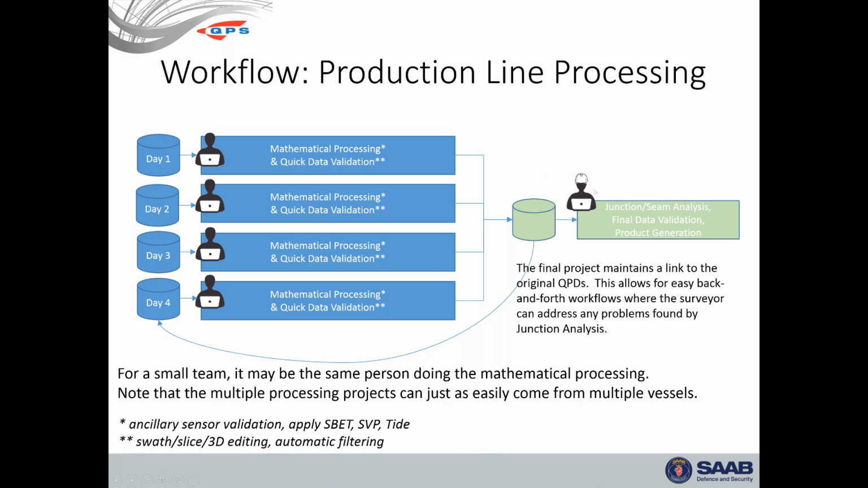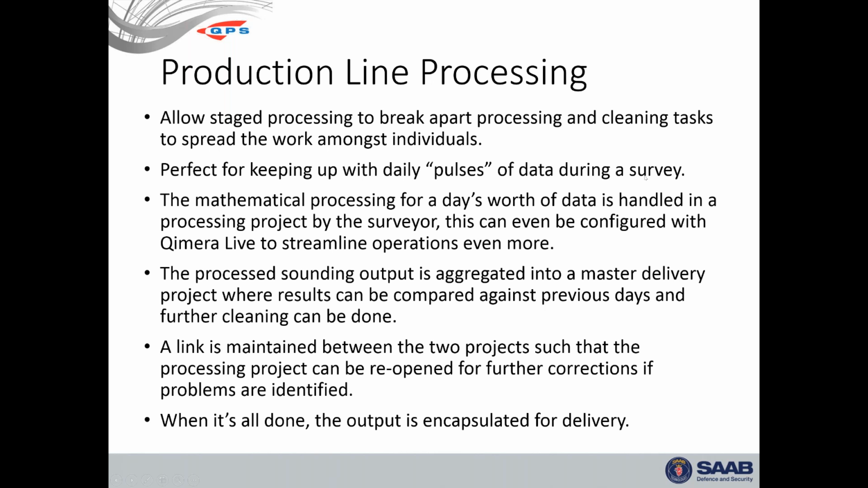And these aren't meant to be done at the same time. You only open these processing projects if you need to. The idea is that the surveyor got it mostly right, and the data reviewer verifies that, and they only get the processing project reopened if they need to. So there's a couple of notes on this. We'll make these slides available after the fact.